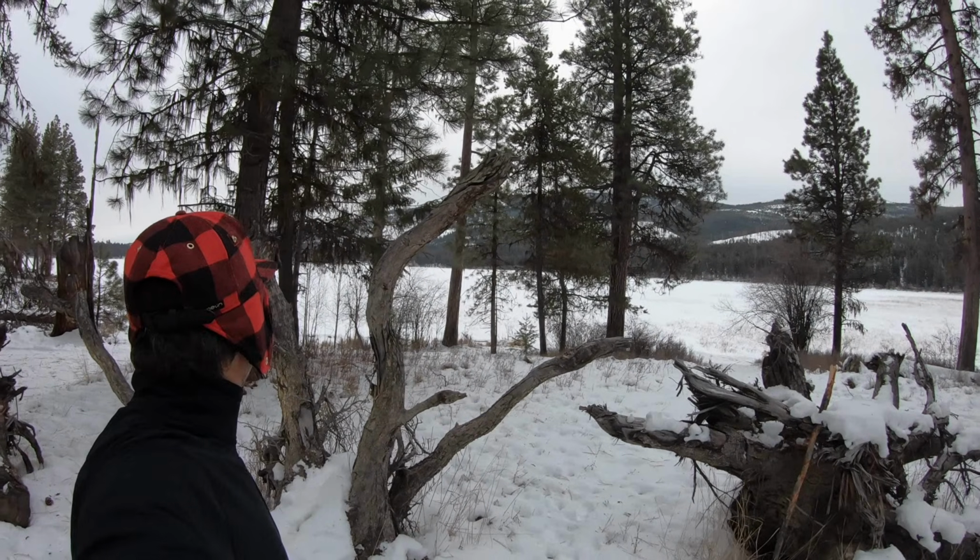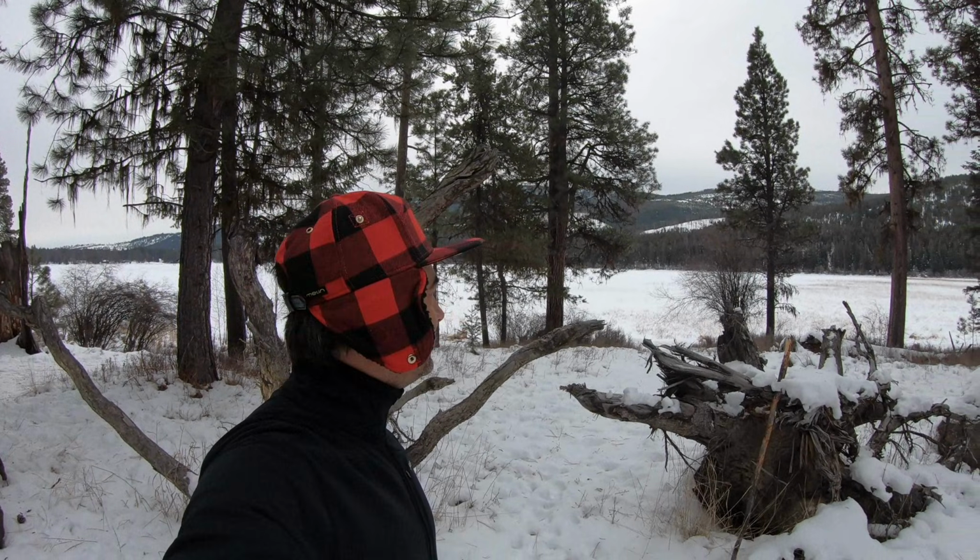And we have arrived. This is a nice little lake. It's actually maybe bigger than I expected. So let's get out there, get the lines in the water, see if we can catch an Arctic grayling and a West Slope cutthroat trout.